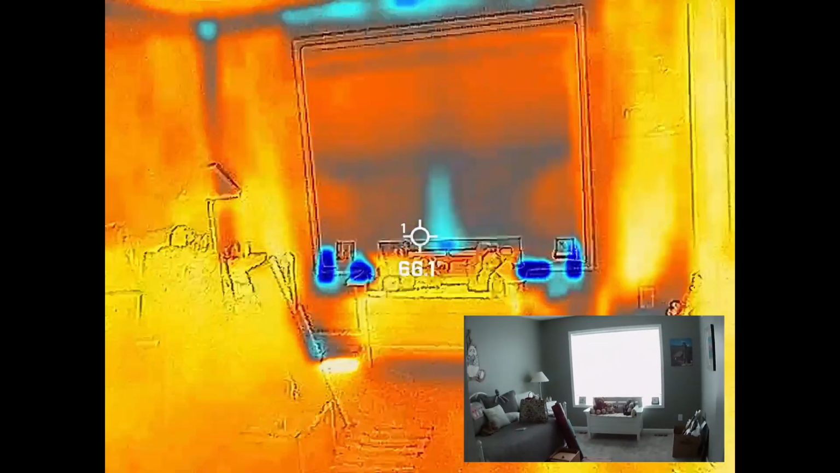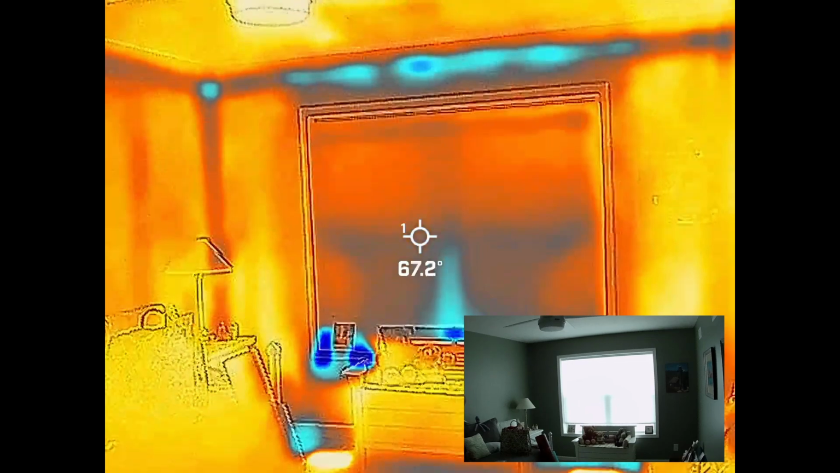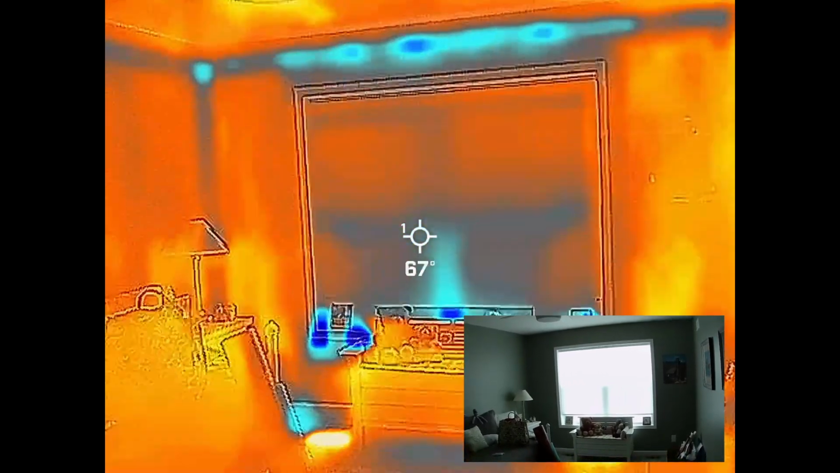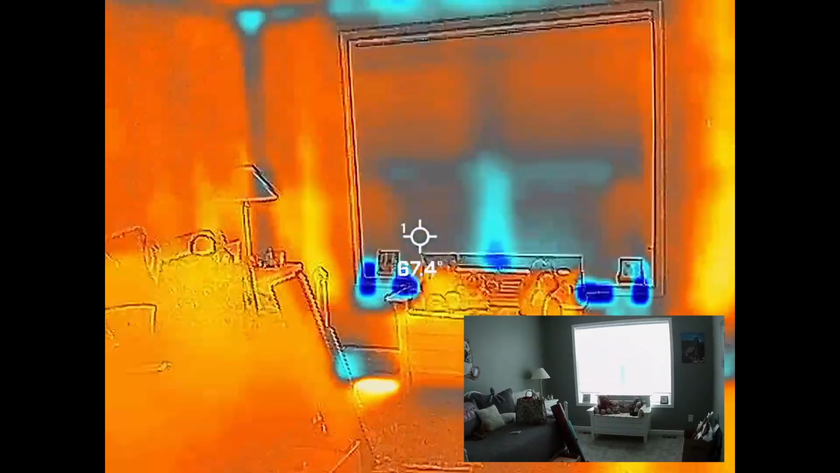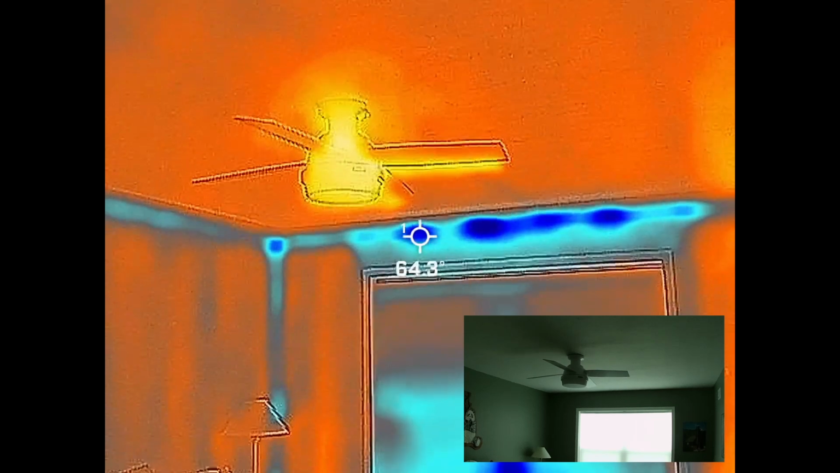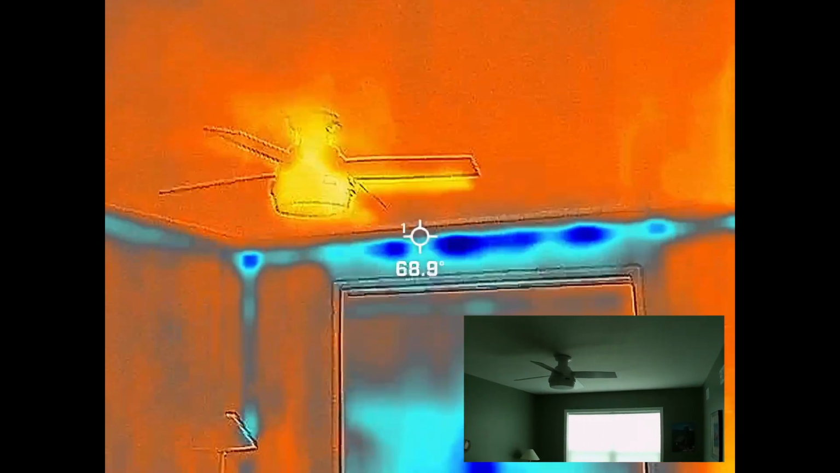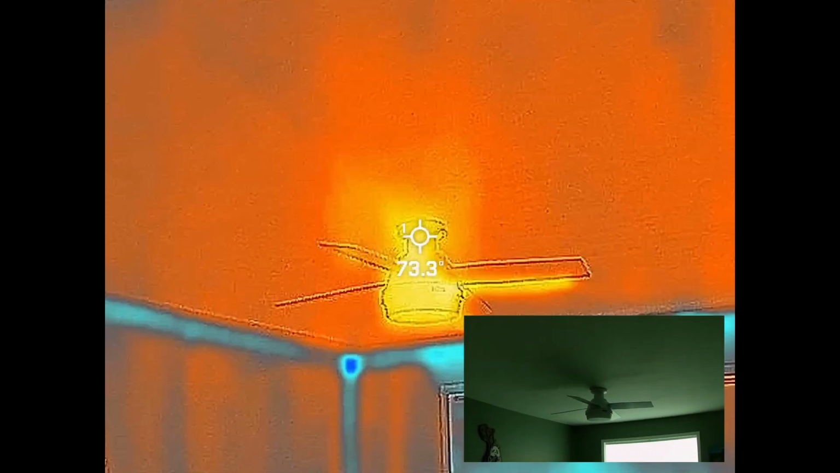In the guest room, I think we see largely the same thing. The blind is down, so you get a little bit of diffusion there. The coldest area is right there at the tail of the window. We can see the heater registers are warmer than everything else. And the corners, and again, up here at the ceiling, are checking in just a few degrees, 4 or 5 degrees cooler than everything else. The ceiling fan is a little bit cooler, but you don't see any major air intrusions around the ceiling fan.